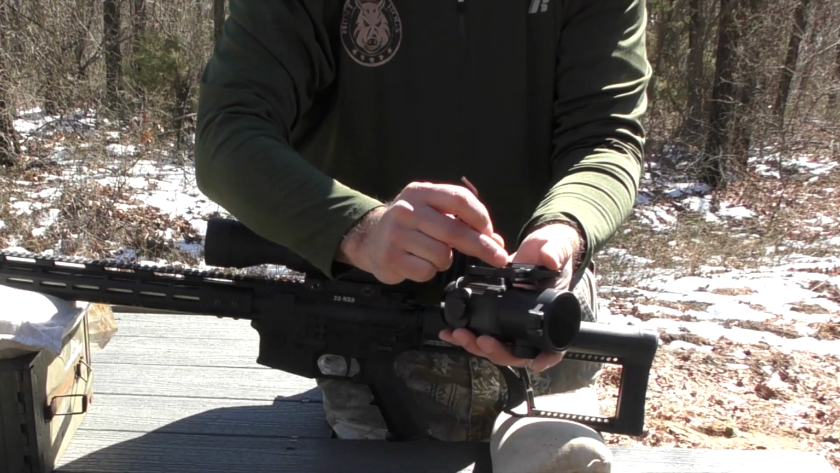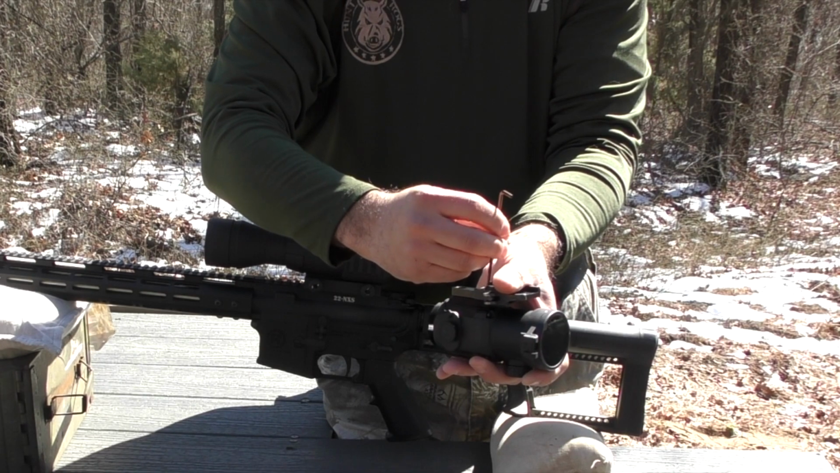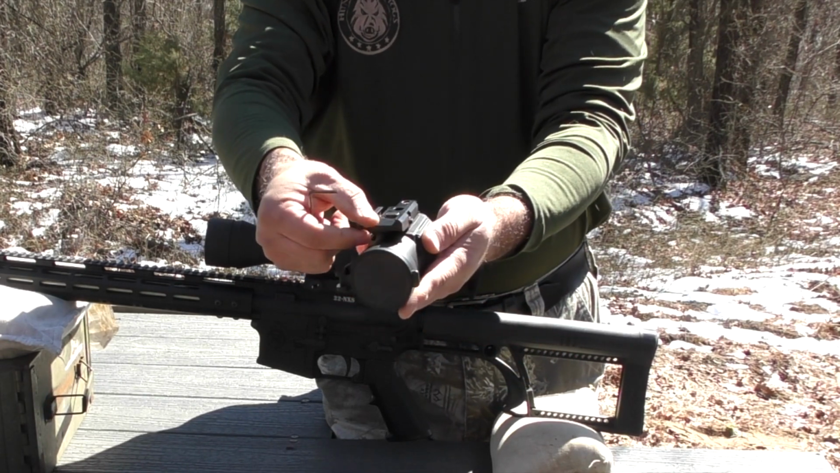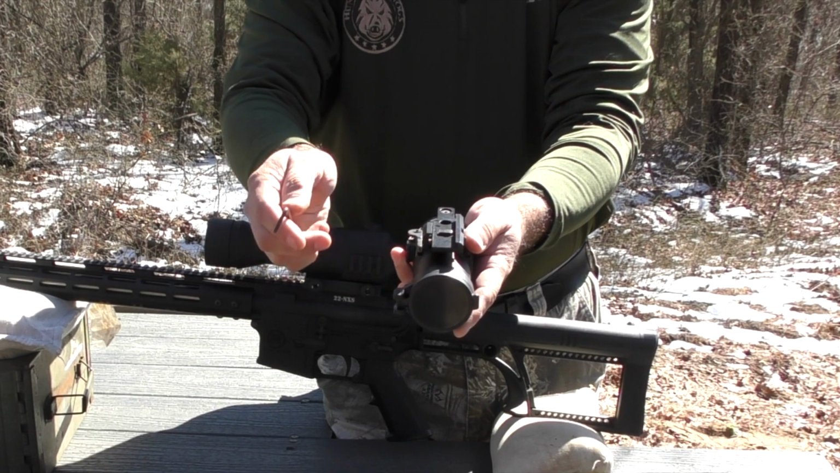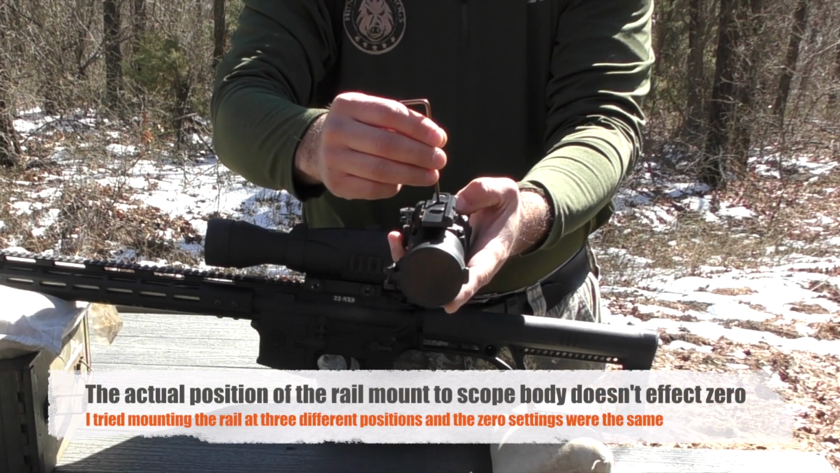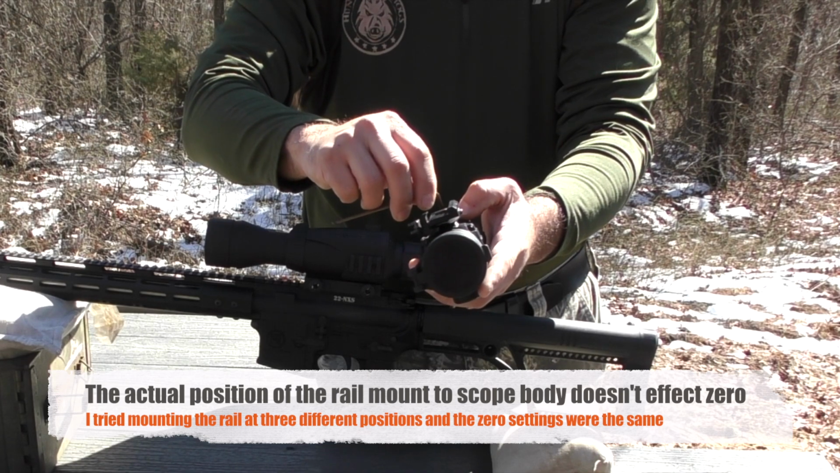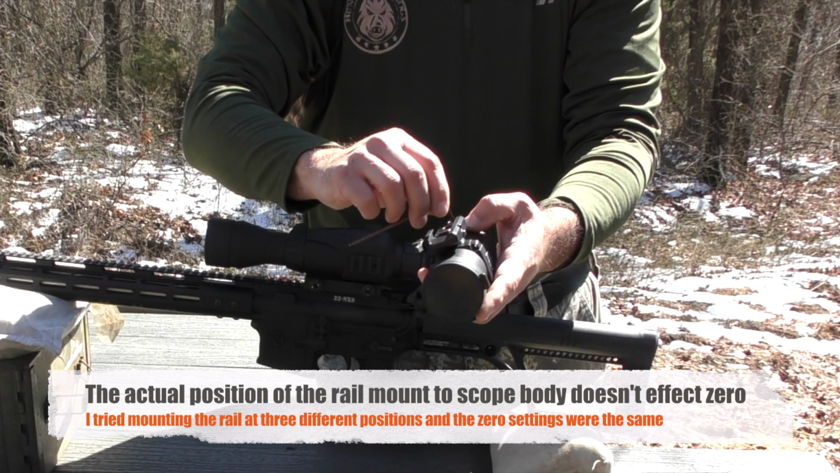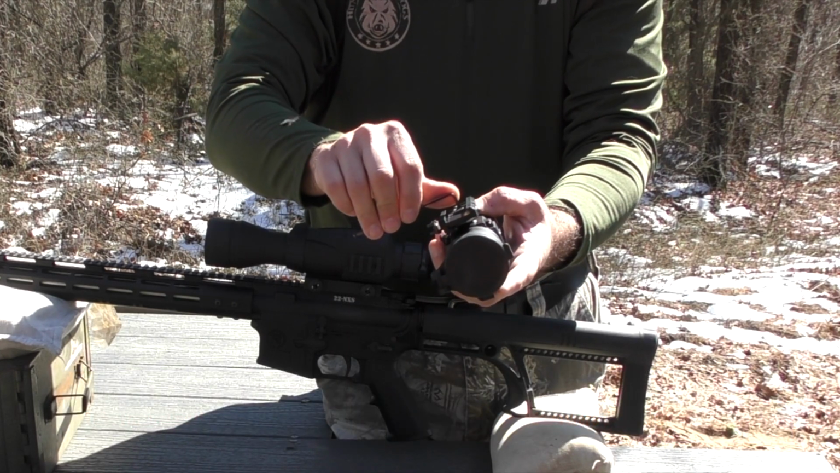Drop the other one in, get it started, and then I'm going to get a little bit of play here, a little bit of wiggle. So I'm just going to try to have it centered as I tighten these down. Now, notice I did not use any Loctite. Bering says do not use Loctite in this situation. It doesn't assist the system in any way.